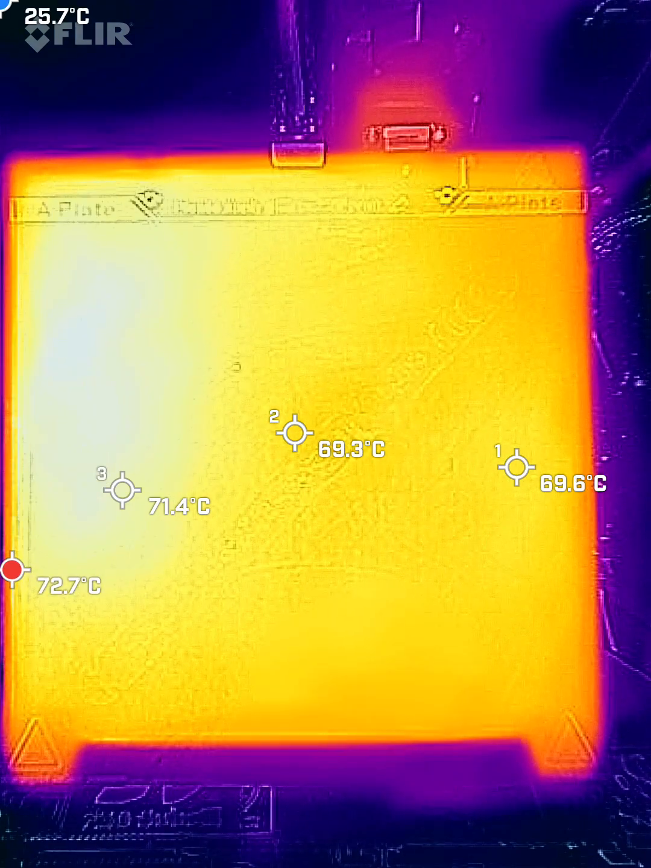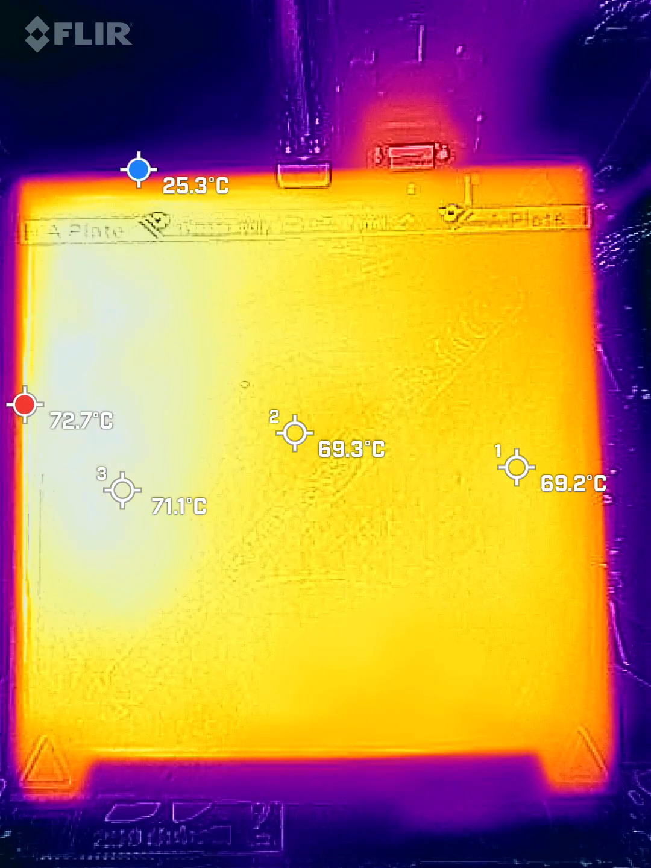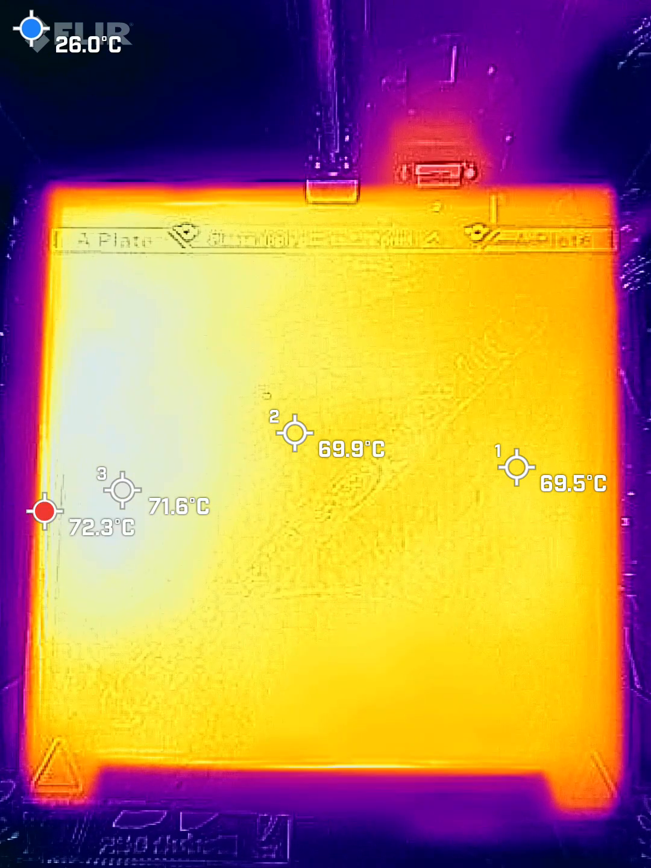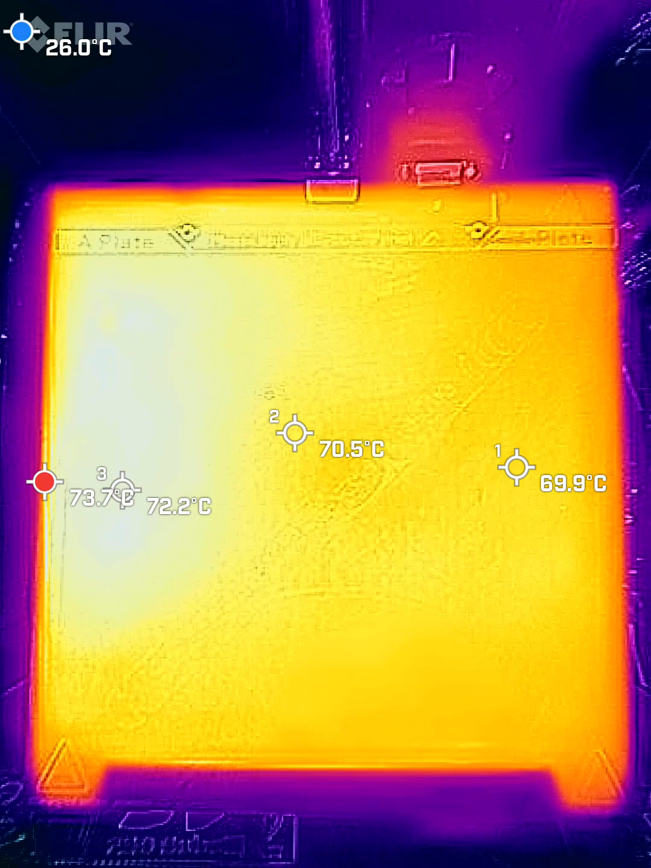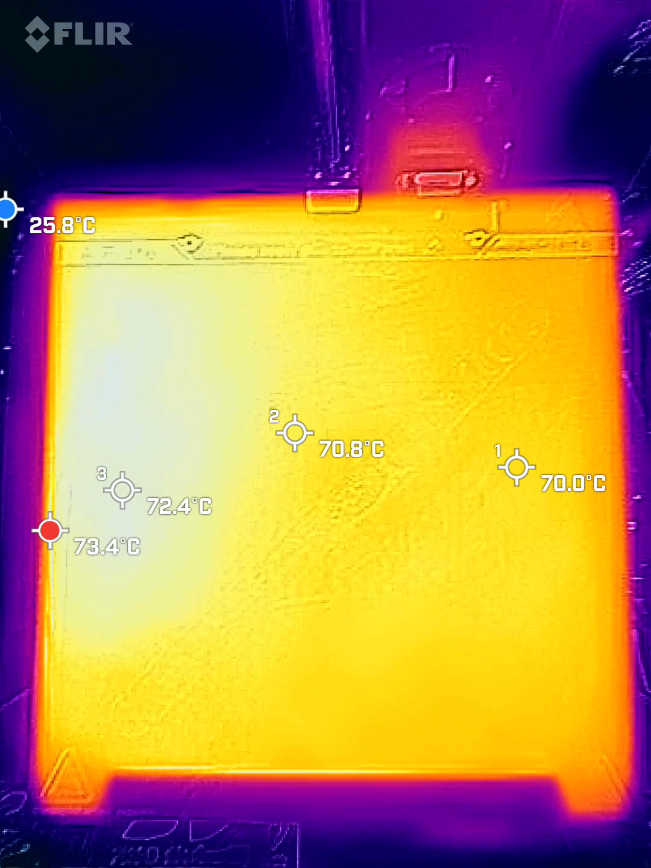So white isn't always 60 degrees or whatever. And we are basically 69 to 70. Okay, now we're at 70. I expect it'll all come in line. So 72, 70. It's a couple degrees off still.